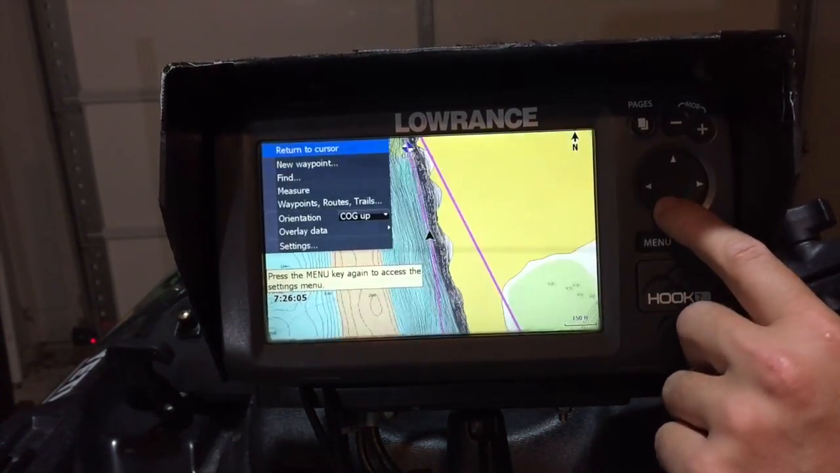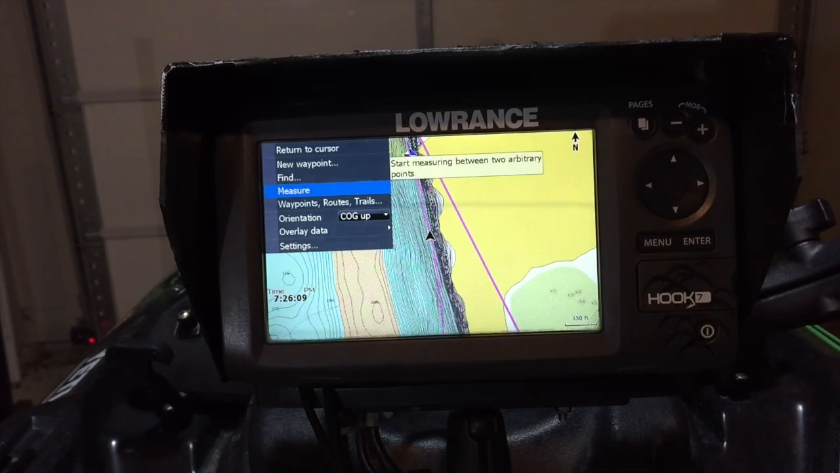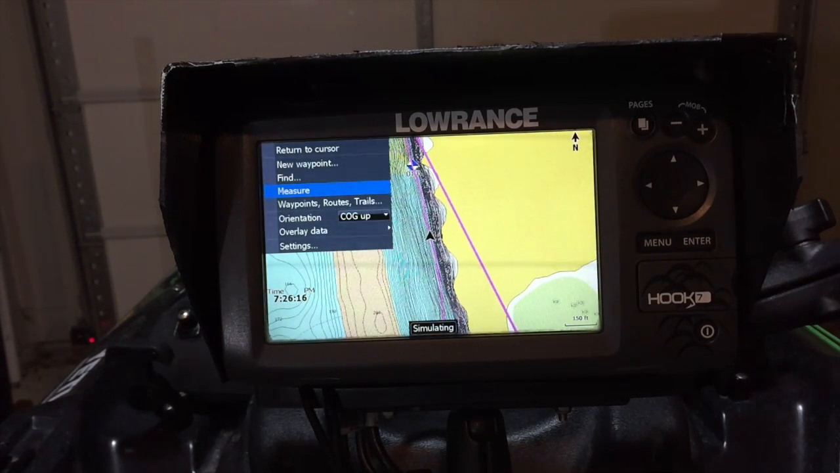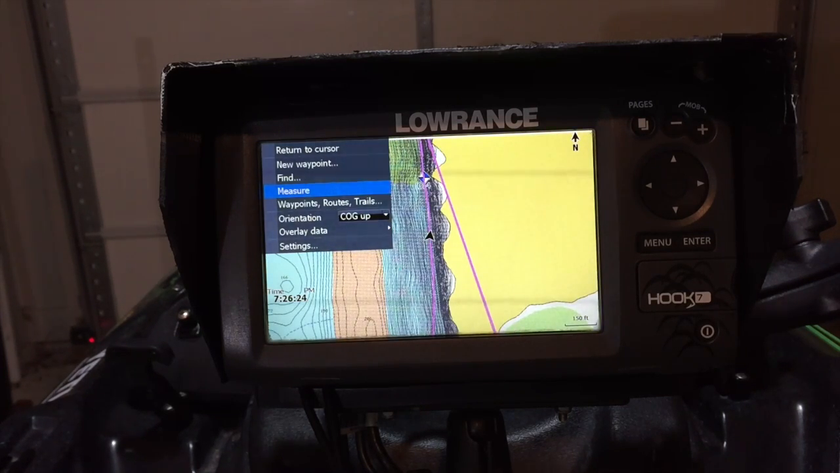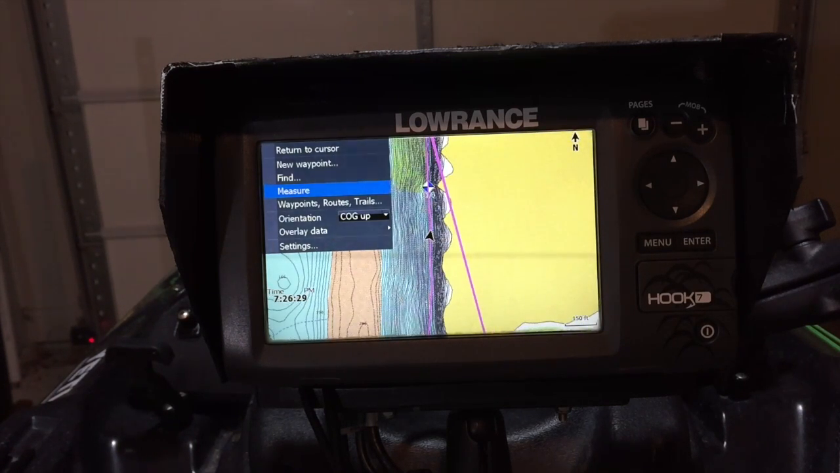Menu again, and now we're going to look at the next one, measure. So this allows me to actually measure the distance between 2 points. So I can mark a point, scroll out to another point, and find out how far that is. Maybe I'm looking for how long a run across the lake. Maybe I'm looking for how far of a distance I traveled on my last time on the trolling motor. Lots of different options there.